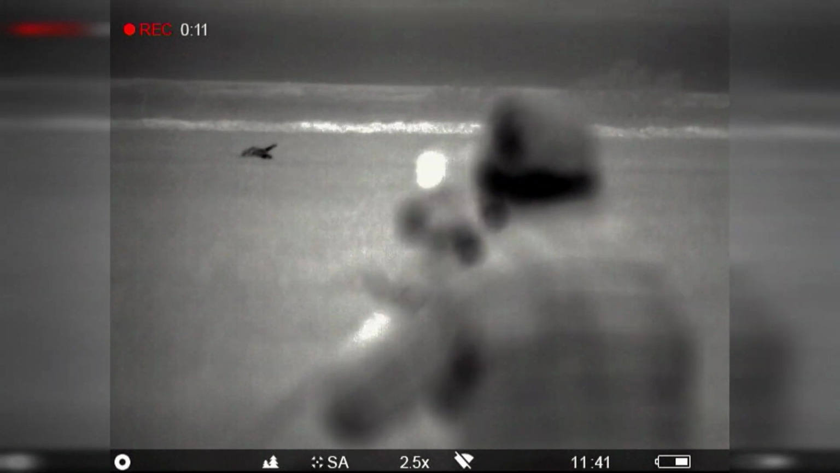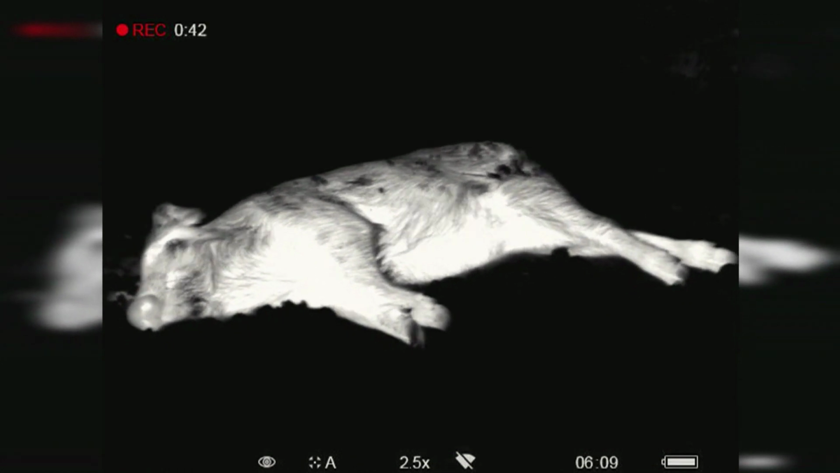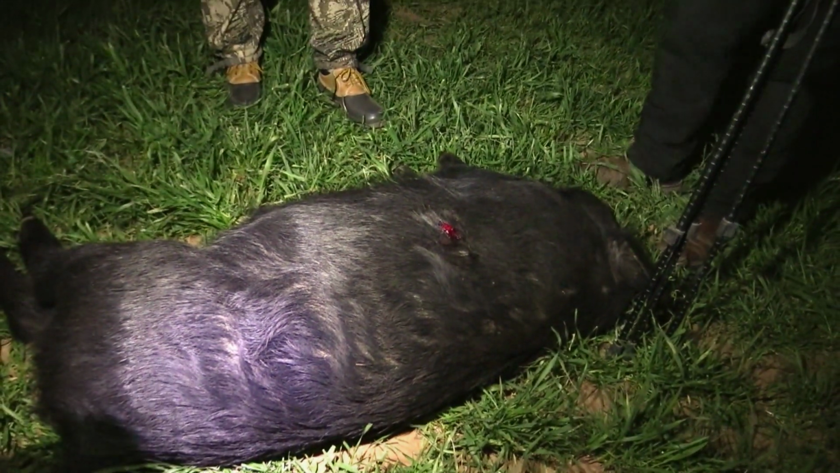Chris knocked that pig down, and he didn't move a lick after he shot. Well, this Winchester ammo just put this pig down like a ton of bricks. Oh yeah, it didn't take a step. That's always nice, right? Yeah, no, he was down hard.